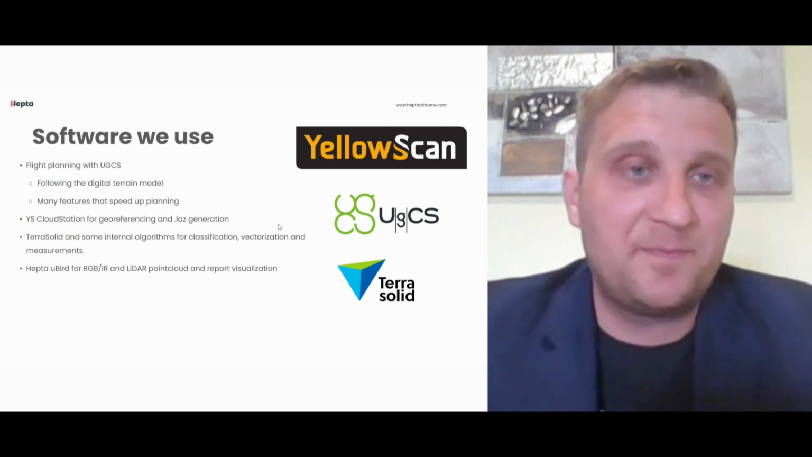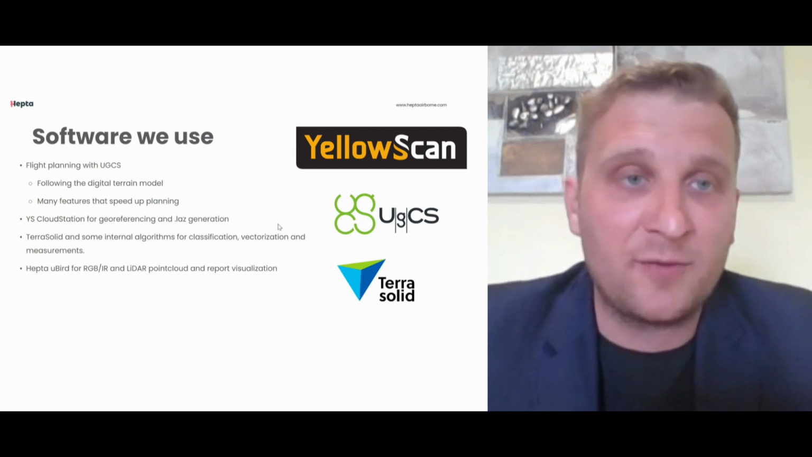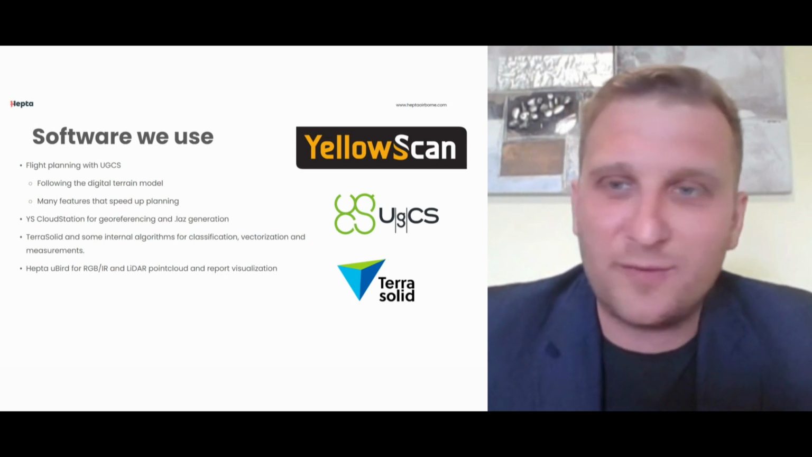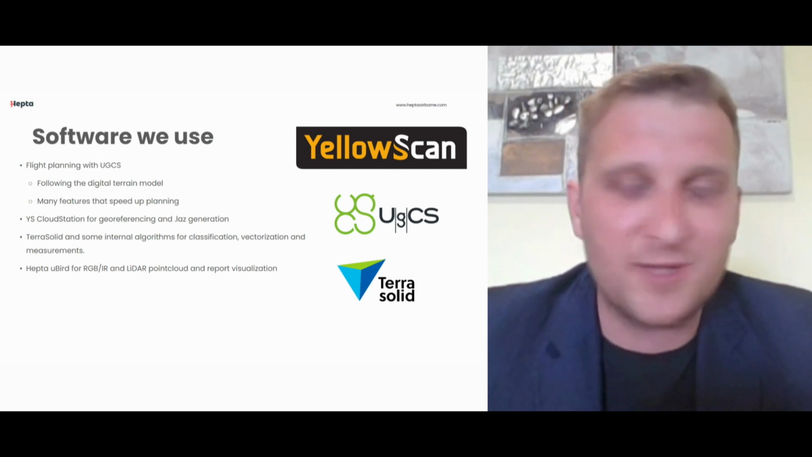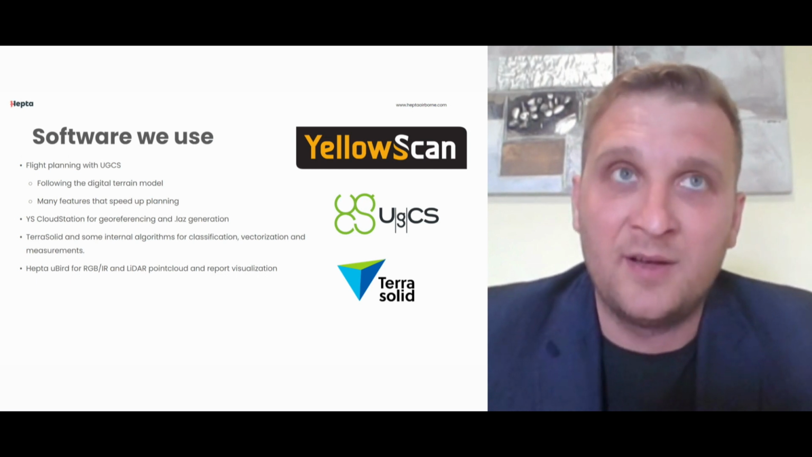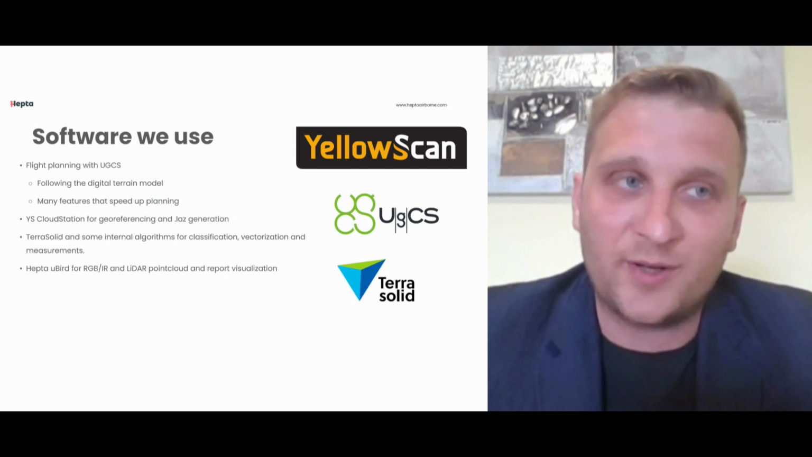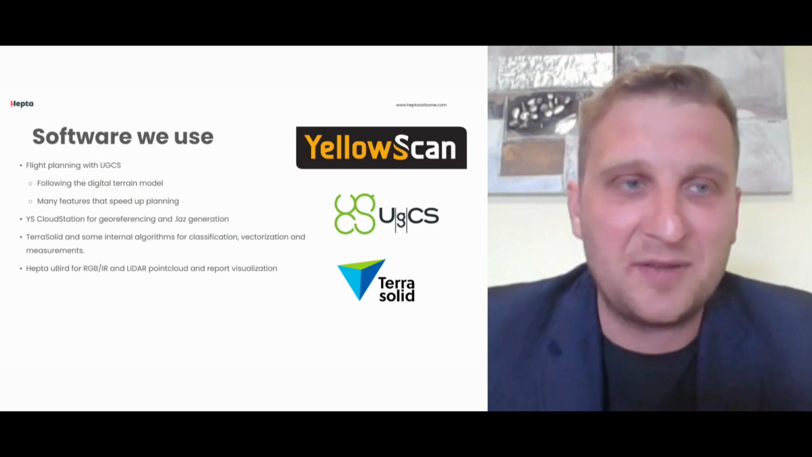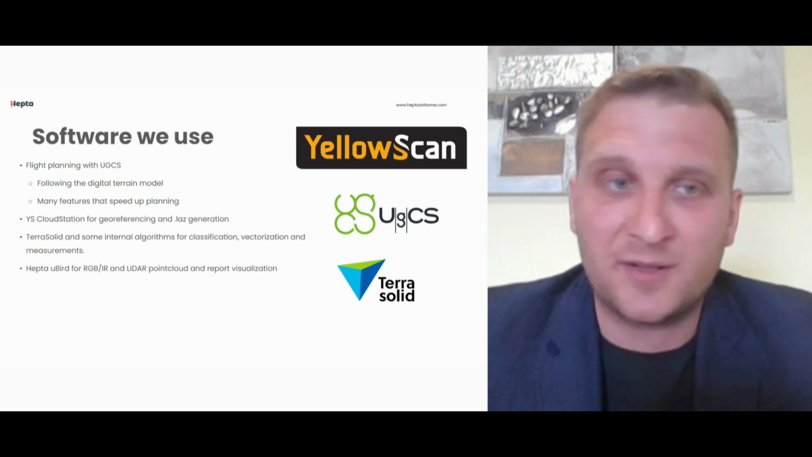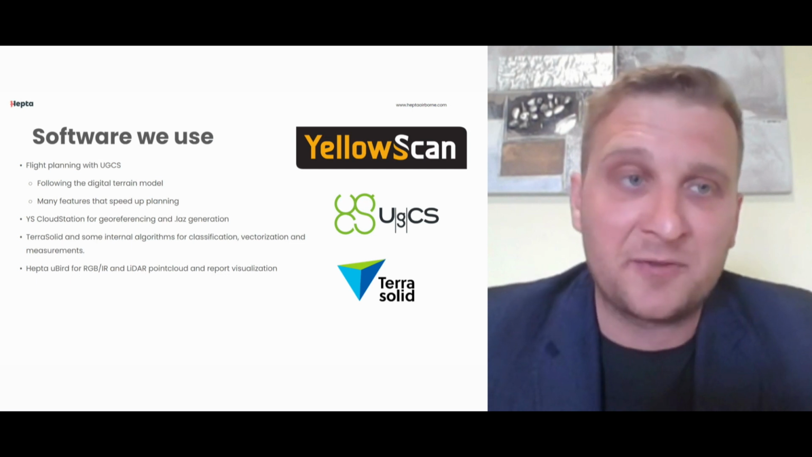The software we used for flight planning, of course, UGCS. I'm not going to go really deep into it because I know that they are going to present their case also. I just want to say that based on our experience, this is definitely the best flight planning software available, and we're really, really happy to provide our feedback sometimes and keep up with the features that are constantly being developed. So yeah, tremendously good tool for flight planning, especially when you're conducting LiDAR missions in difficult terrain.